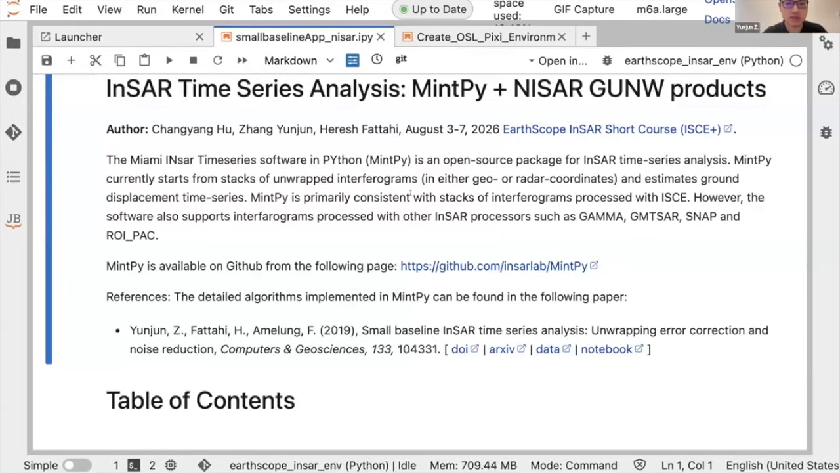MintPy is an open source package for InSAR time series. It starts with a stack of unwrapped interferograms in either geo or radar coordinates, and you can estimate ground displacement time series after that. Then you can apply various phase corrections to the time series to get a cleaner version of the displacement time series.